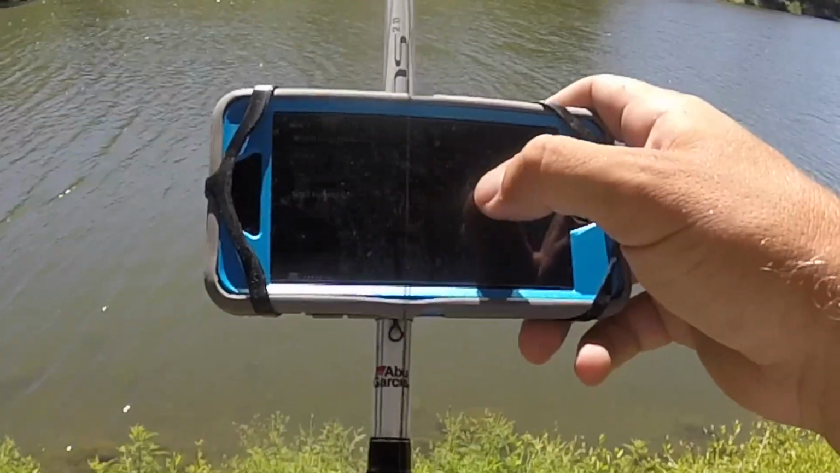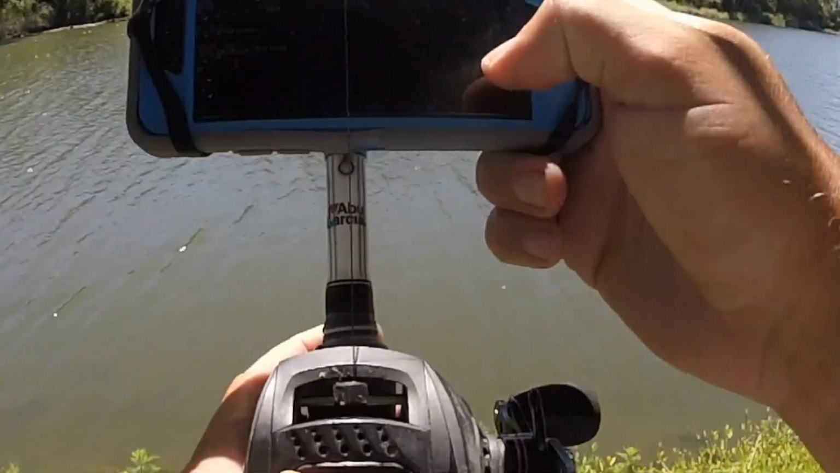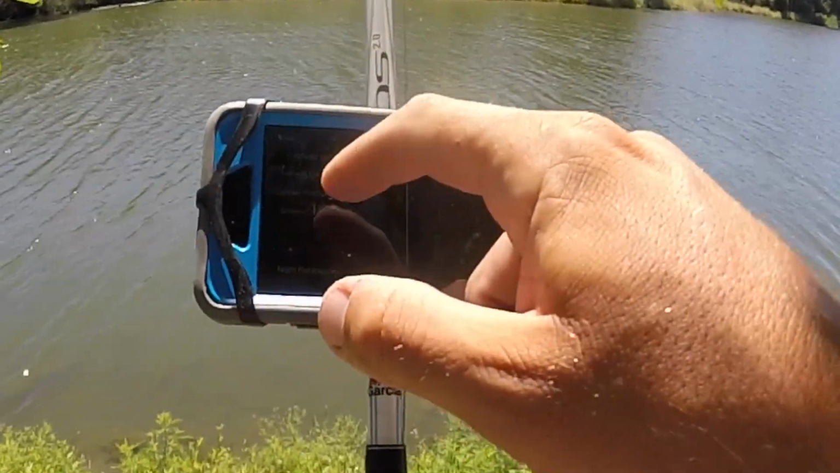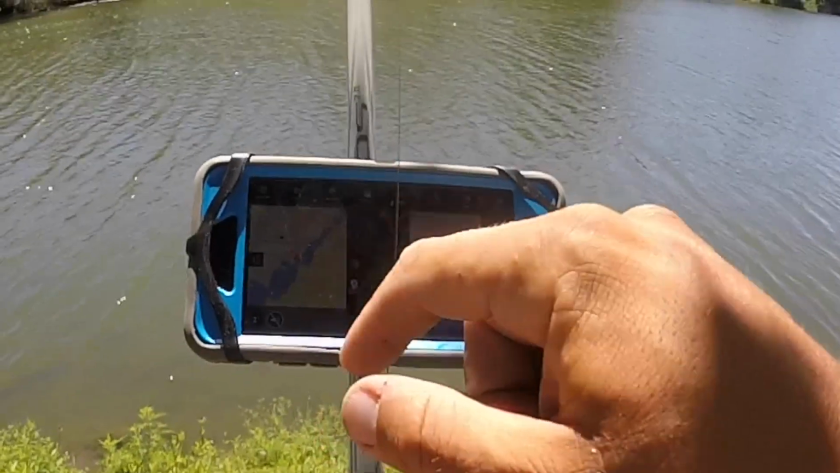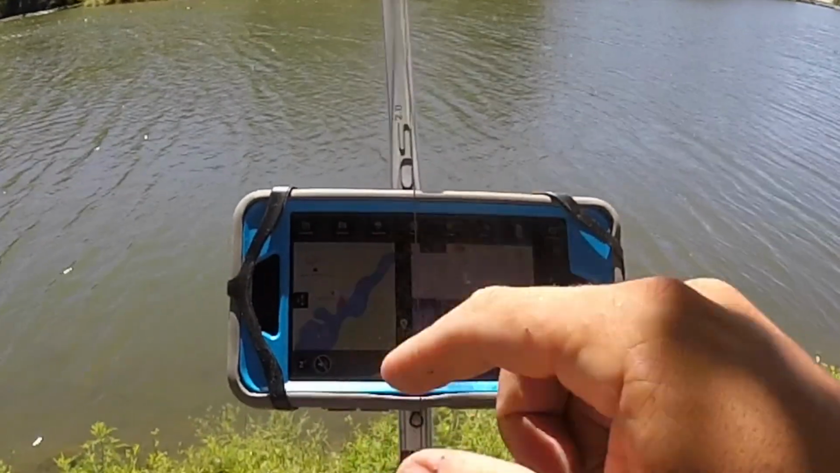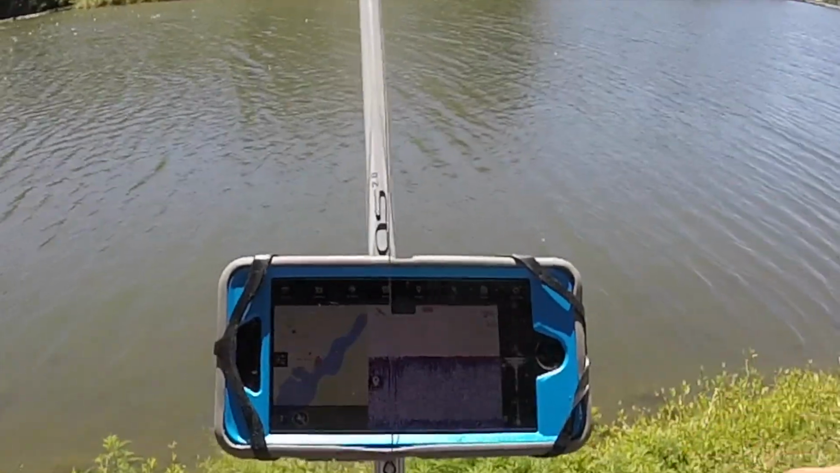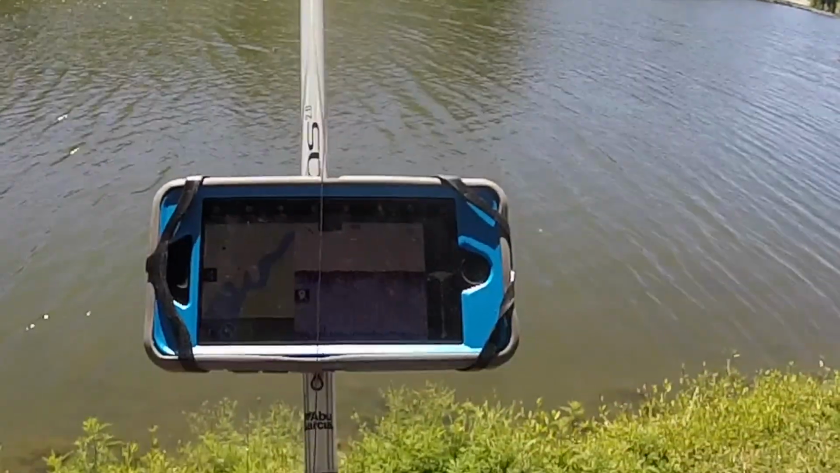So we go back over here, go to the sonar mode, ice fishing mode. We're going to change that to the onshore GPS mode. And so what that does is it actually allows you to create your own custom map. So over here on maps, which is from your phone, your iPhone, it uses a GPS signal to actually create your own contour map. So that's extremely valuable to you, especially if you're fishing a small pond.